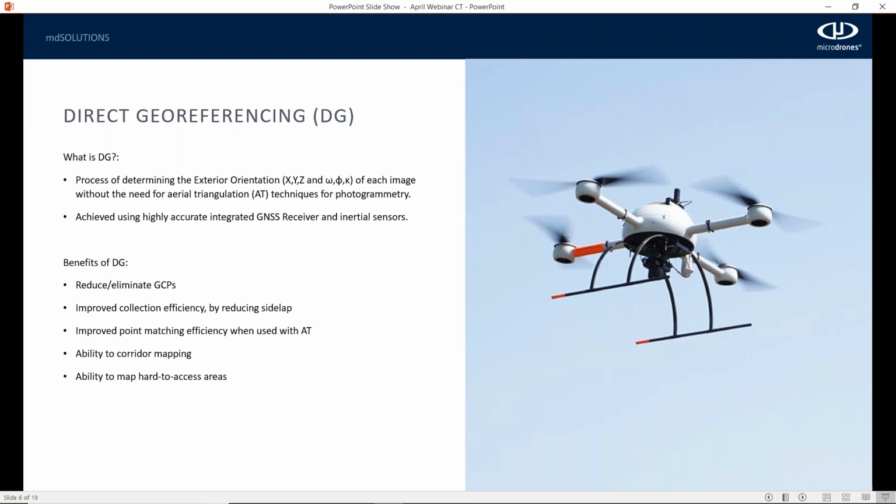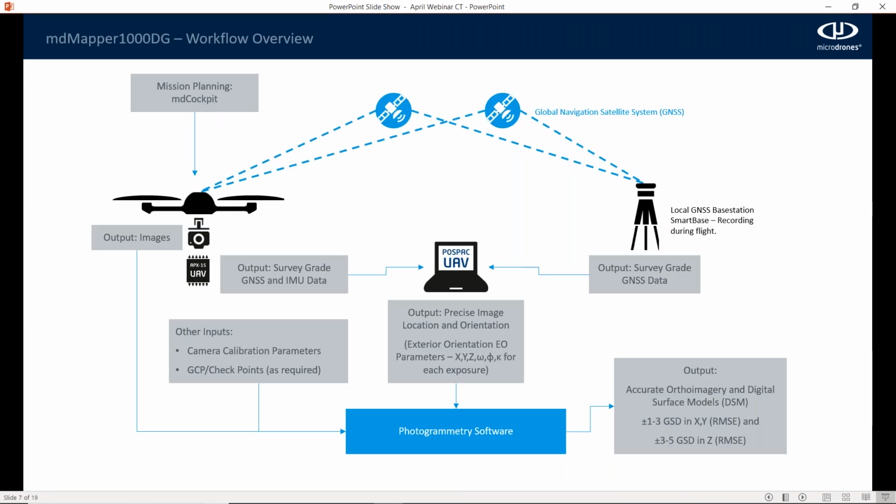So since you're not actually using ground control in those areas, you can use them outside of the hard to map areas as a checkpoint, and use the INS system on board the drone to actually georeference your photos out in that space. The workflow, which Nick and Jeff touched on, is pretty simple.